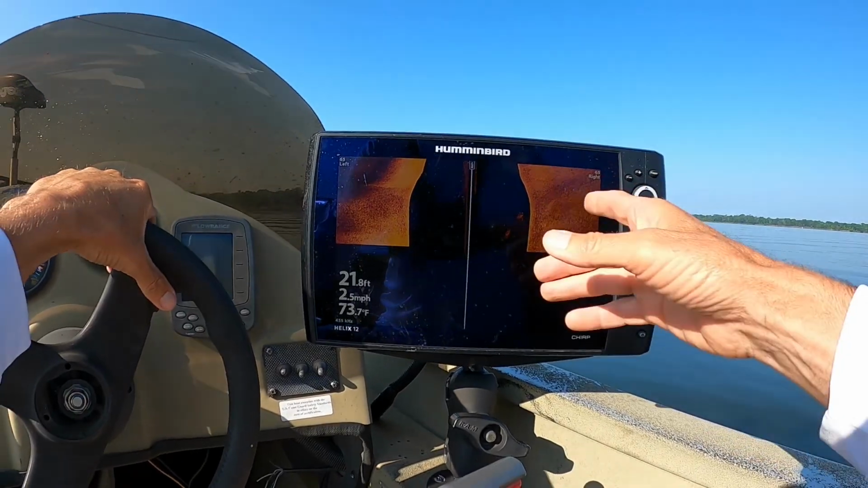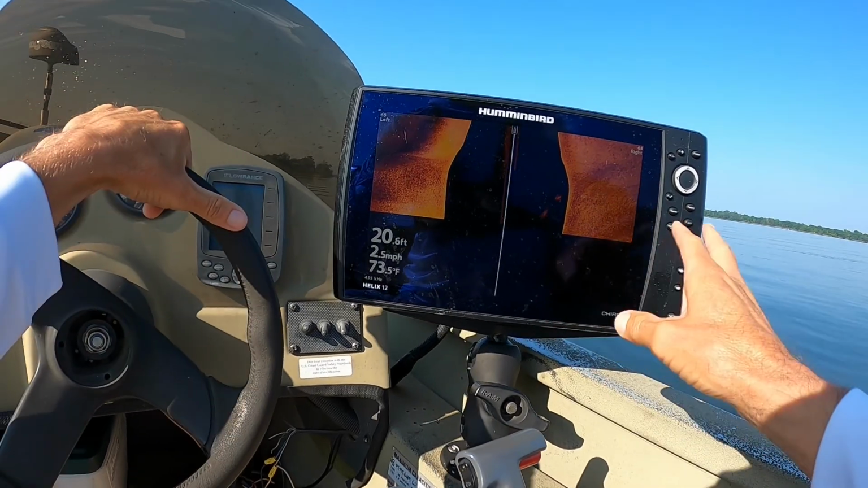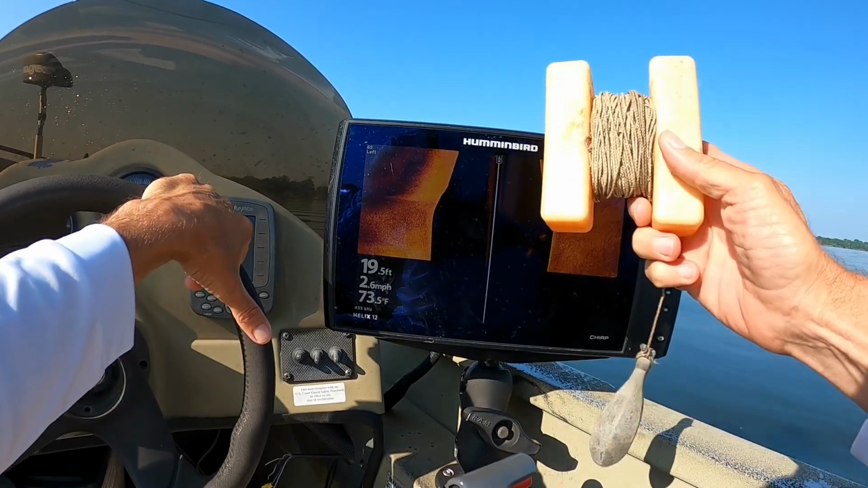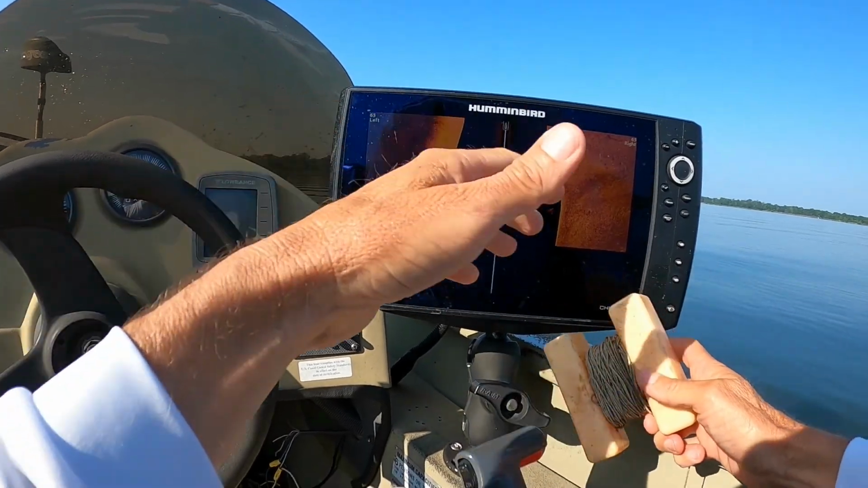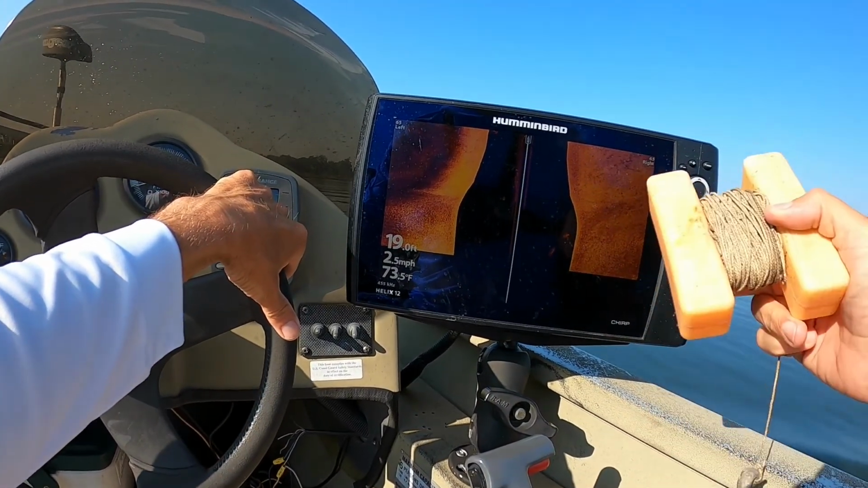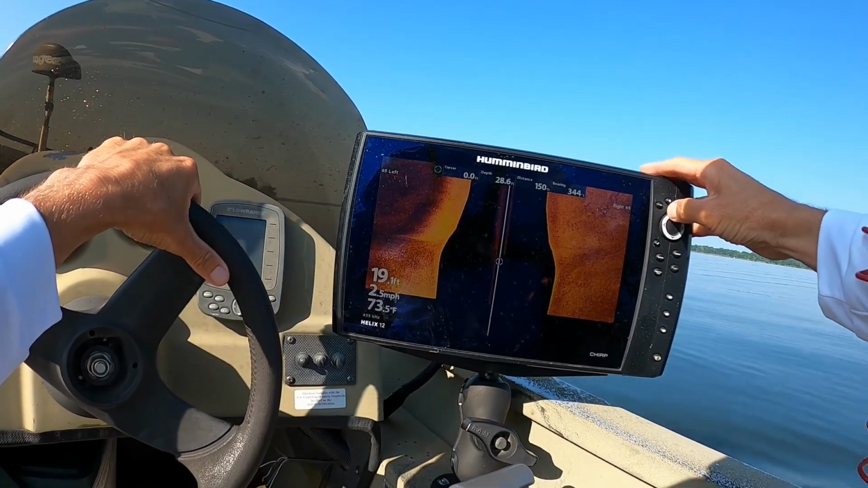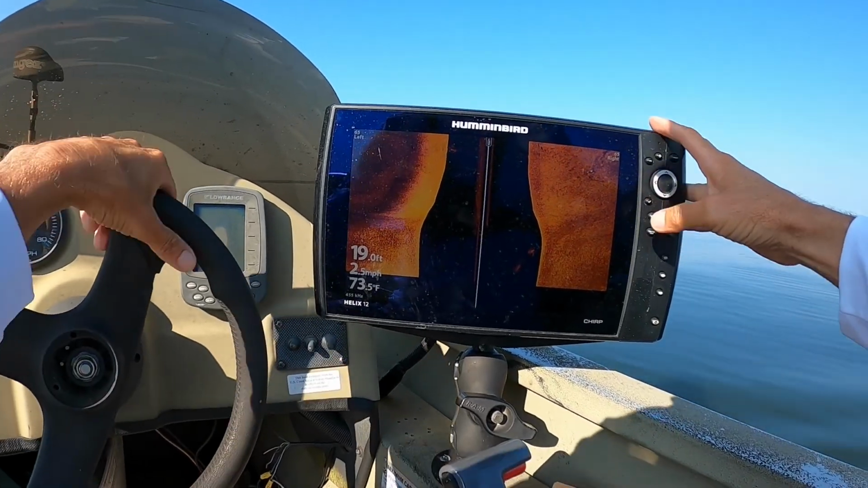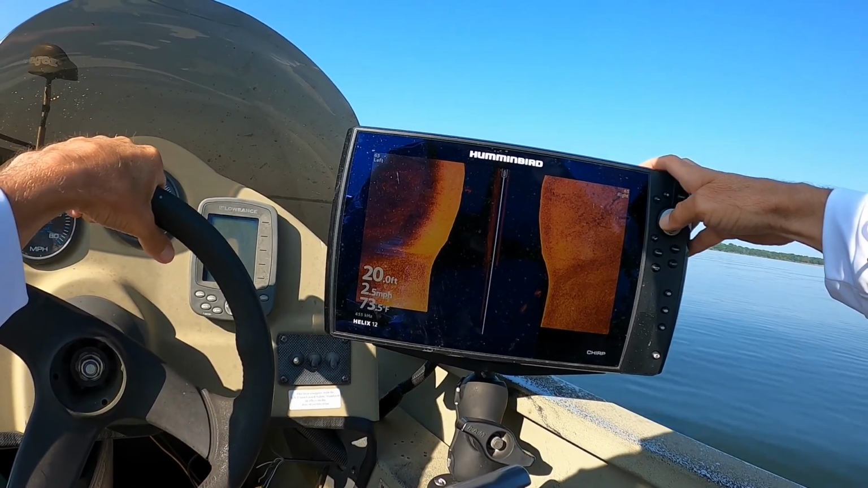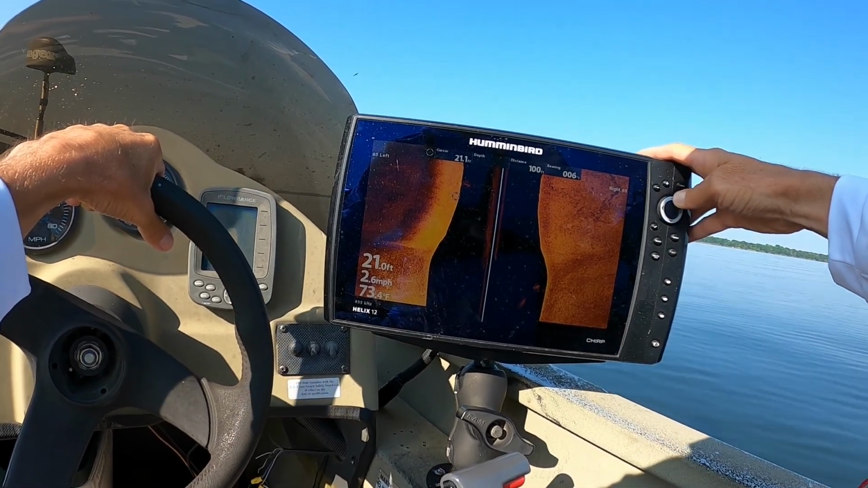What I'm going to do now, since I've located those fish down there, is I'm going to put a GPS point on my graph here, and then I'm going to mark that brush pile, or mark those fish with this buoy right here. If you don't have a GPS in the front of your boat, use a buoy. There's the buoy right there. Let's let it fall down through there. Use a buoy and mark your brush or mark your fish so that you can make accurate casts at them. Go up here and put a mark right here on these fish right here.